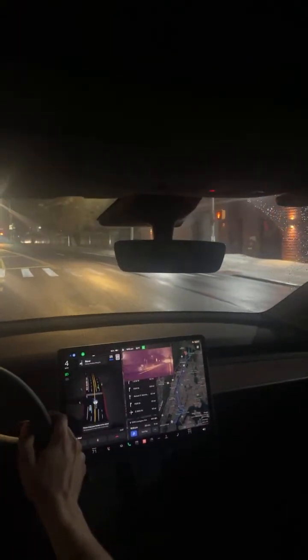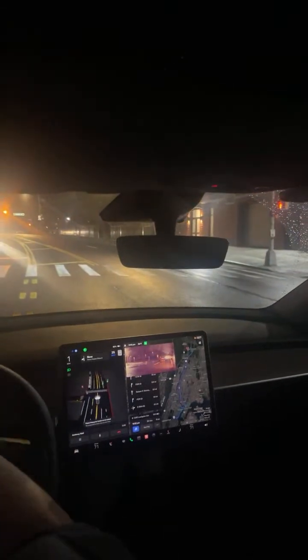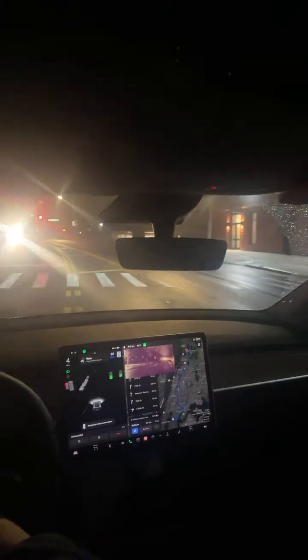and I just turned on full self-driving. Let's see. Oh, maybe I should have started off by going through this. All right, it saw the yellow arrow. Probably should have started it here. All right, so now we're on full self-driving.